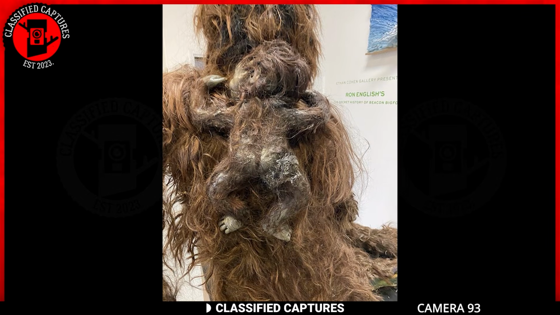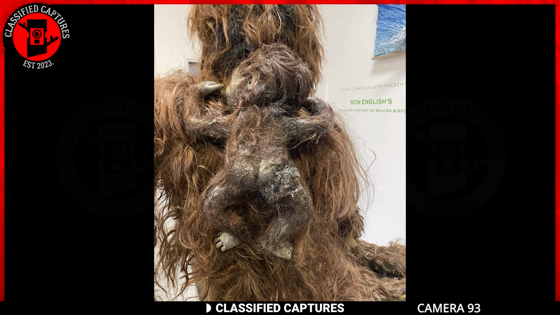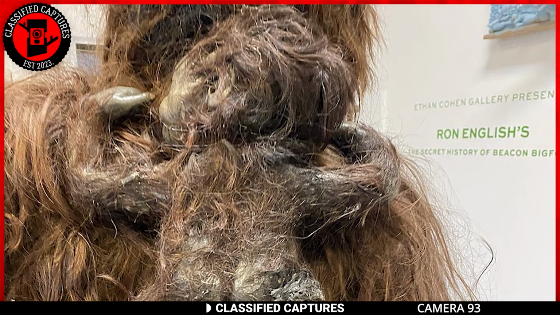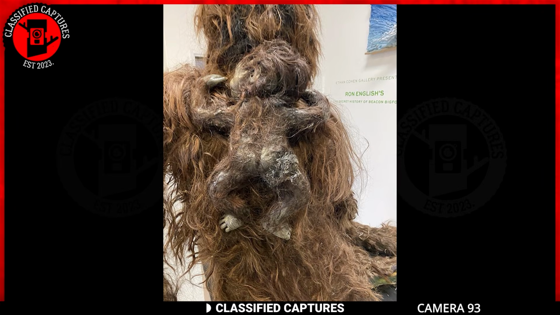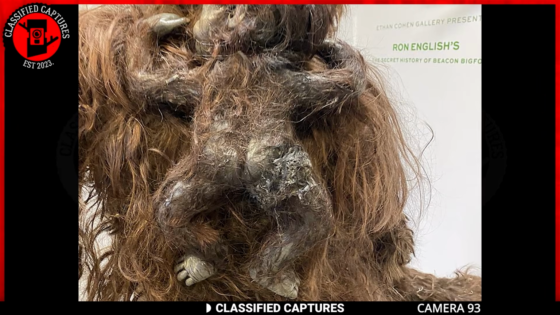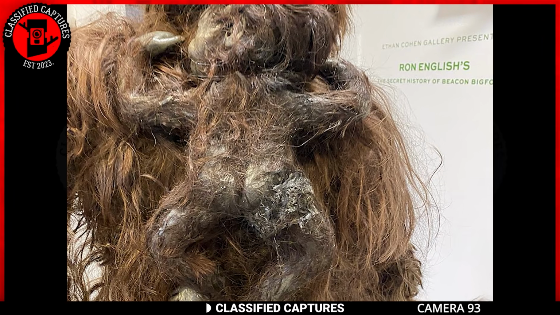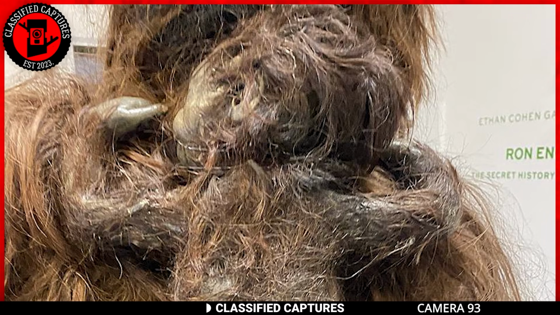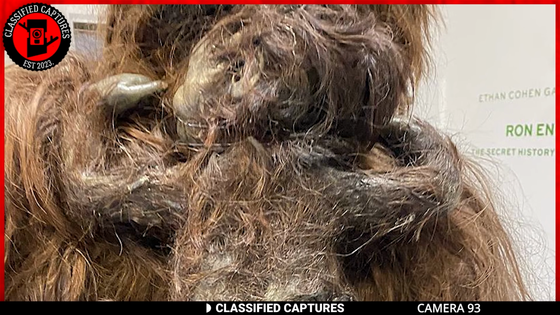Venture into the mysterious realms of the unknown as we delve into an intriguing discovery by a Bigfoot research center. At first glance, the image reveals a tiny body reminiscent of a human baby, yet covered in a coat of brown fur that adds an uncanny twist to its appearance. The creature appears lifeless, leading all who saw it to come up with theories of what it might actually be.